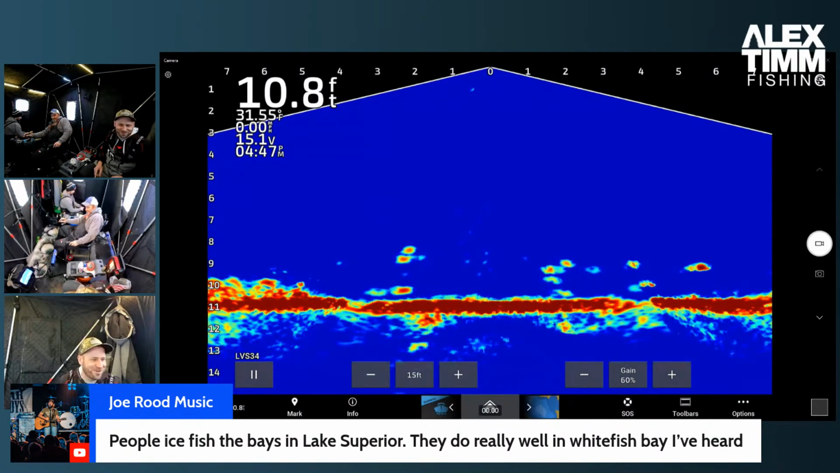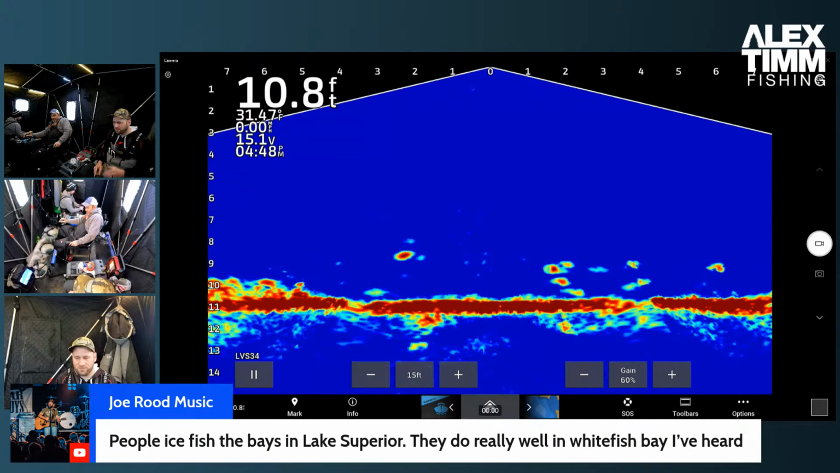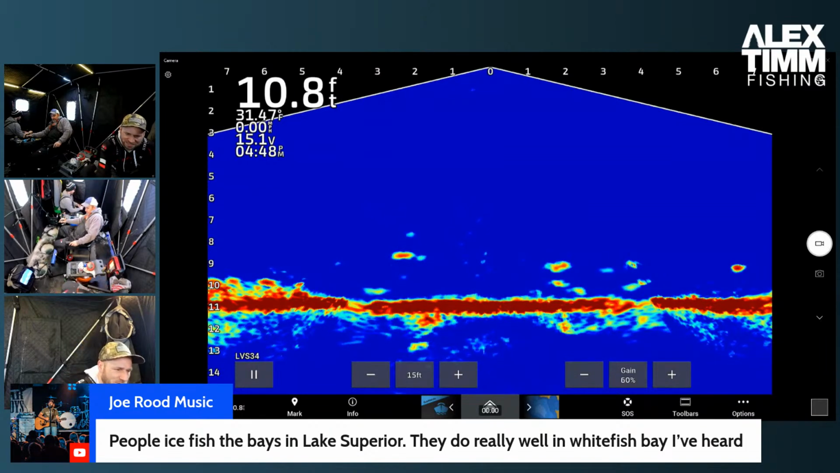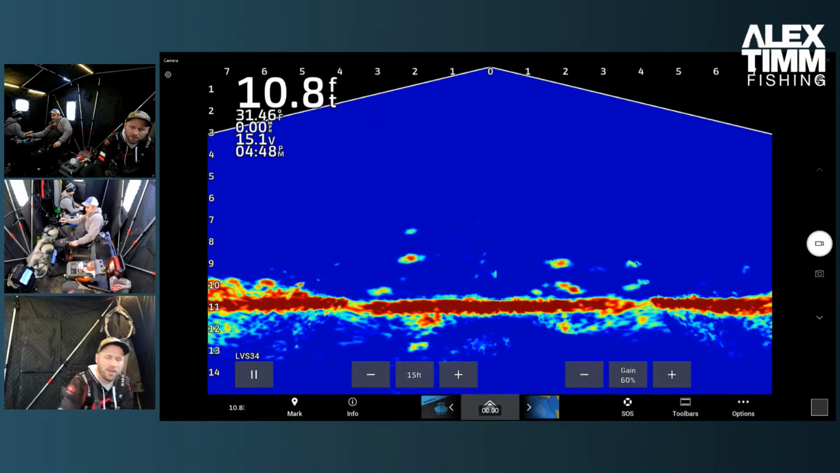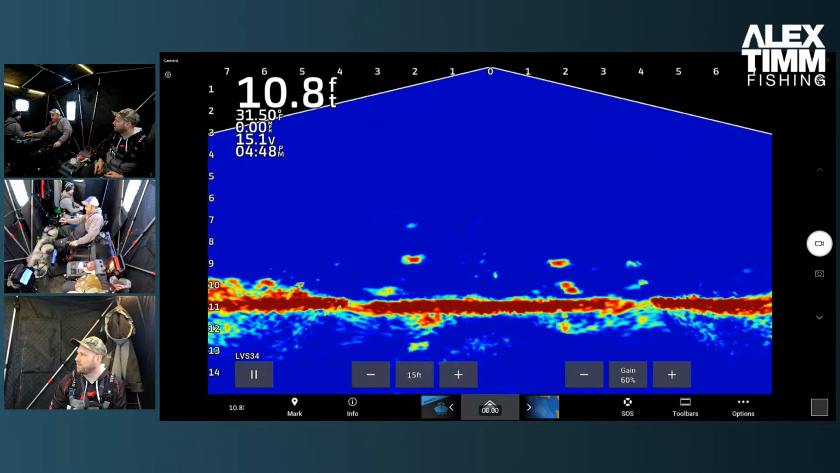Anybody here fish Lake Superior? I think it's below like 300 feet, deeper than 300 feet, there's certain species of fish that never come above that. Or am I making this up? Do I sound crazy? You running teardrops and waxies? We got 2 Google eyes right now. And Kyle, what are you running now? Still the pinhead minnow. Pinhead minnow. Kyle's running that. So that's what we're running.